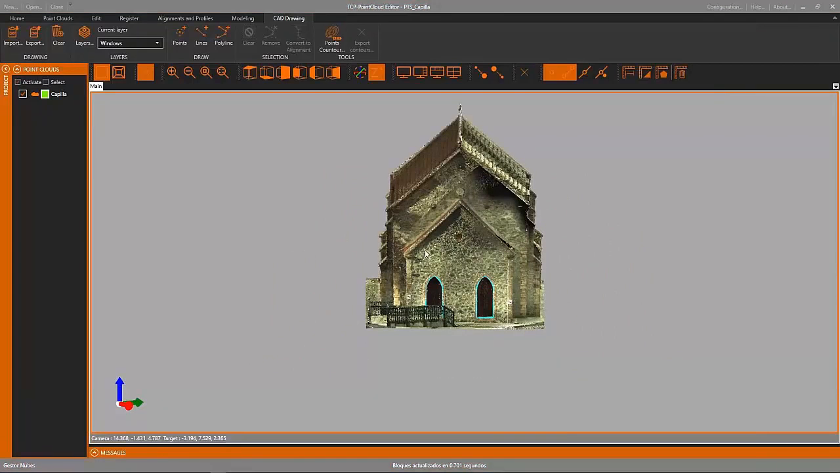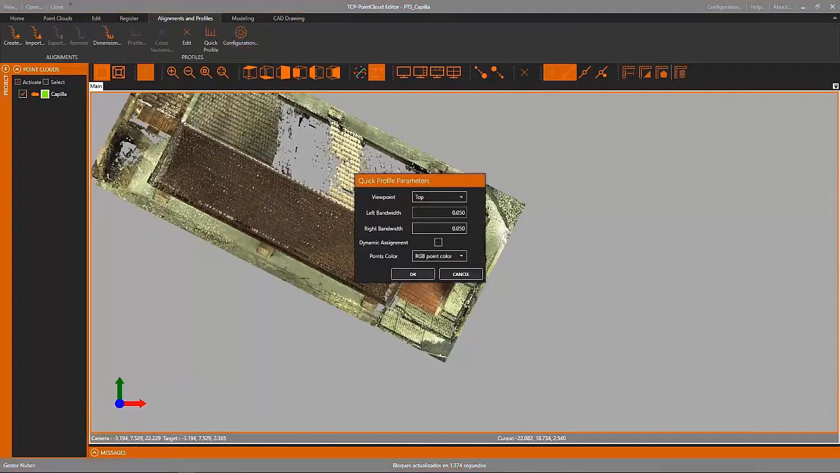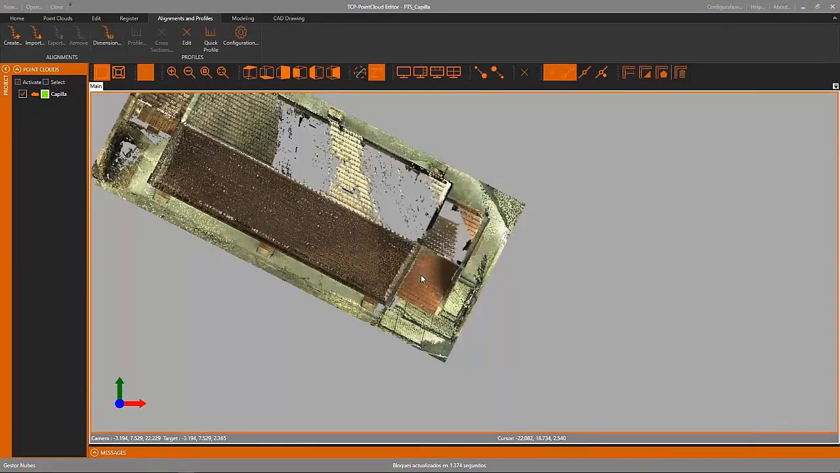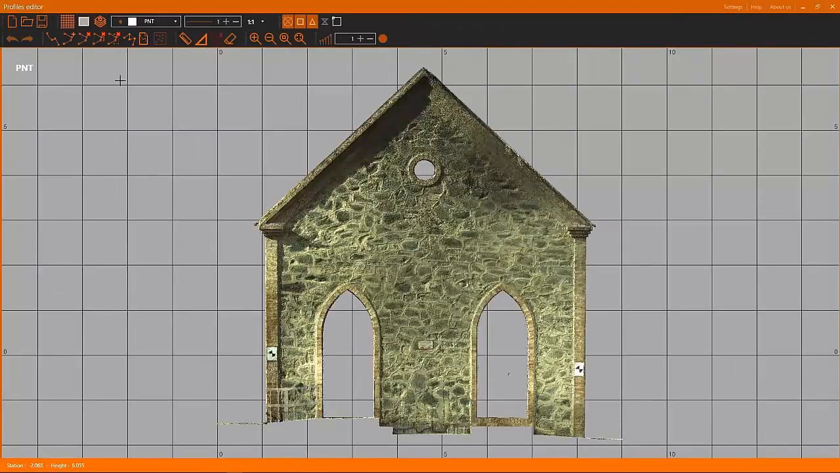Now we are going to show another option using alignments. We can generate a quick profile of one of the facades of the point cloud, and we will get in the profiles editor an image of this facade of the building. In fact, there are only points, but when you see those points from far, you see an image.